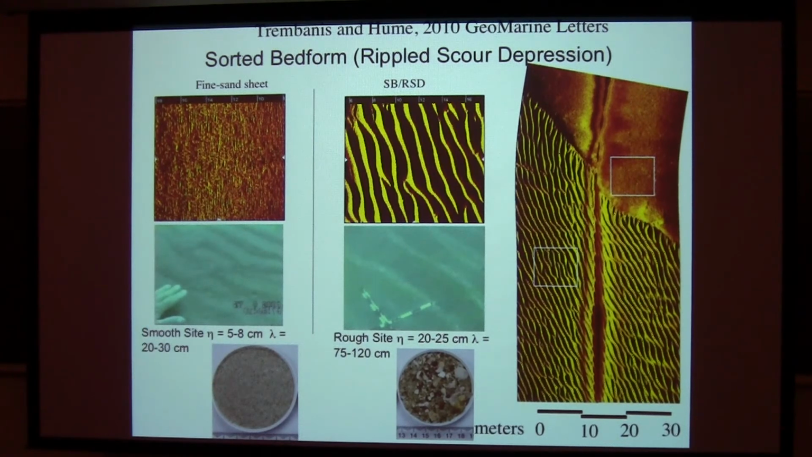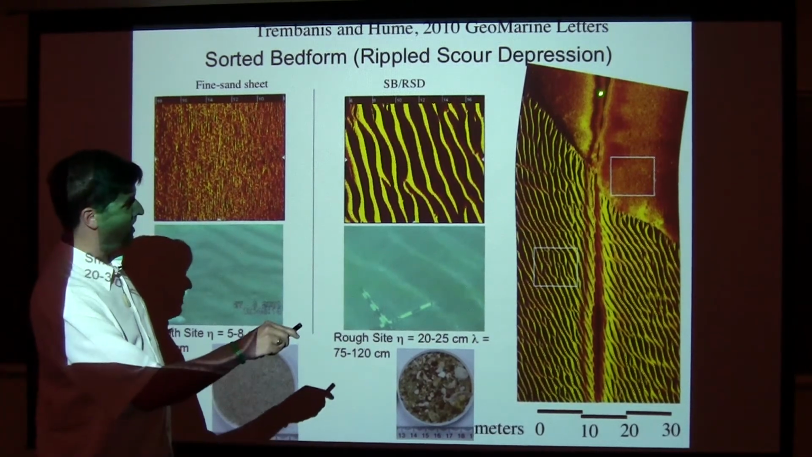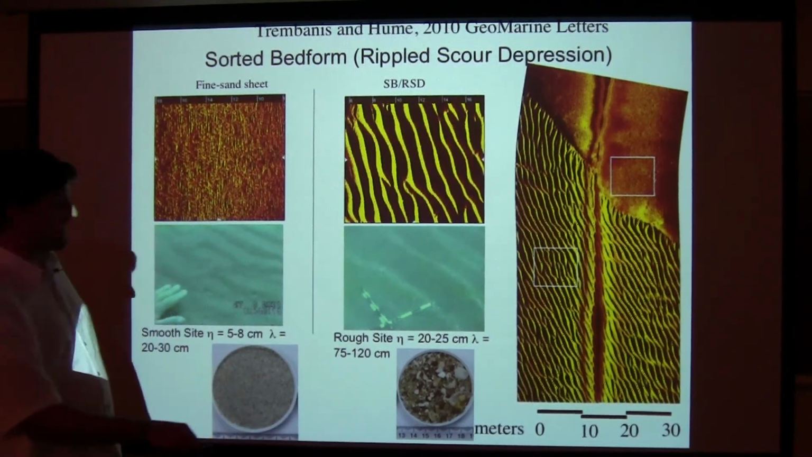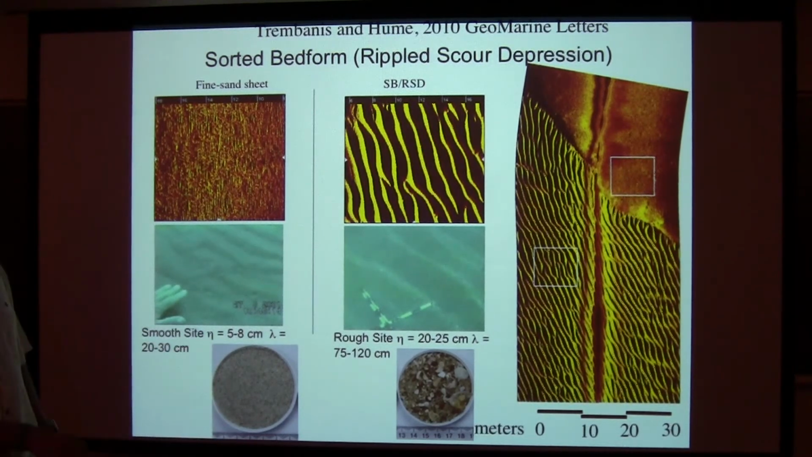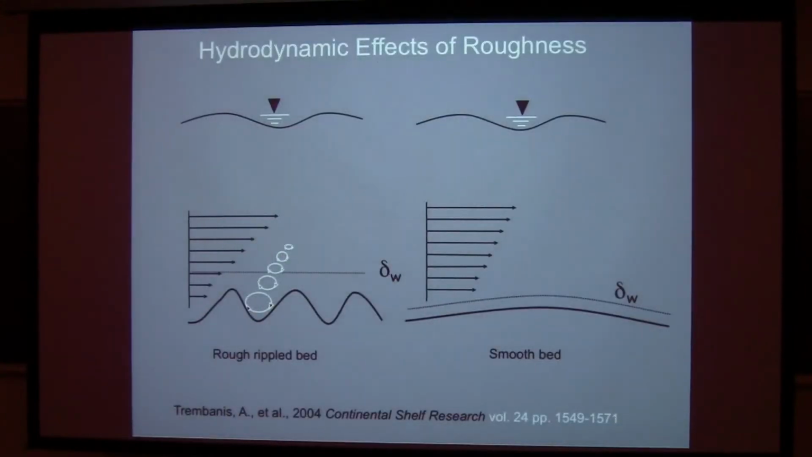What's that vertical depression there? Right along here? Oh, that's just the center line from where the side scan is towed. We're trying to remove where the water column is, and I haven't removed it too terribly well. So I tried to suture that together. You can see I wasn't too terribly efficient. This is 900 kilohertz, so very high frequency sonar.